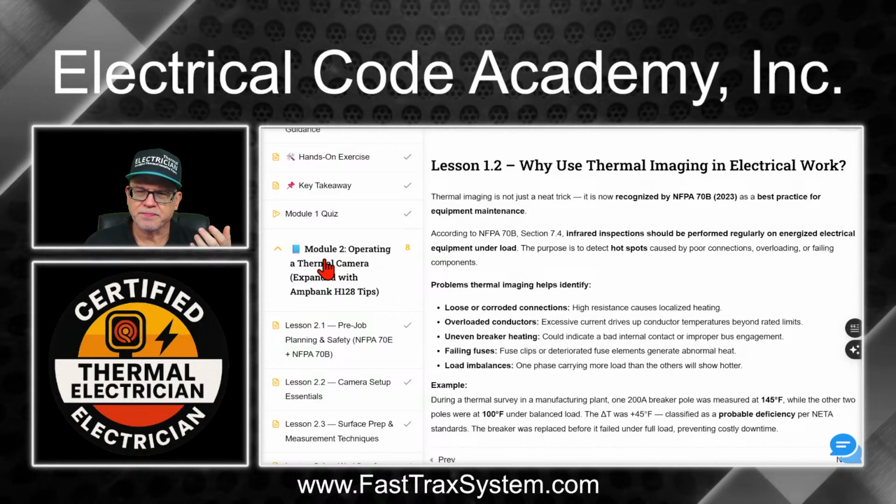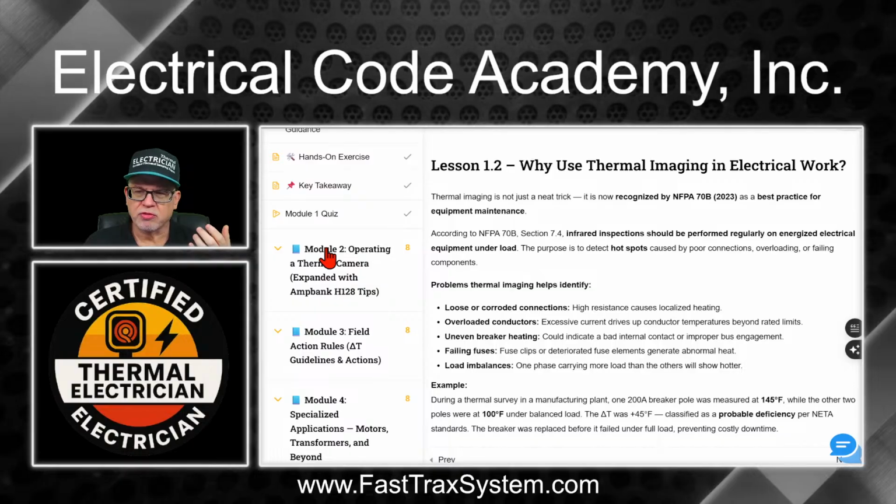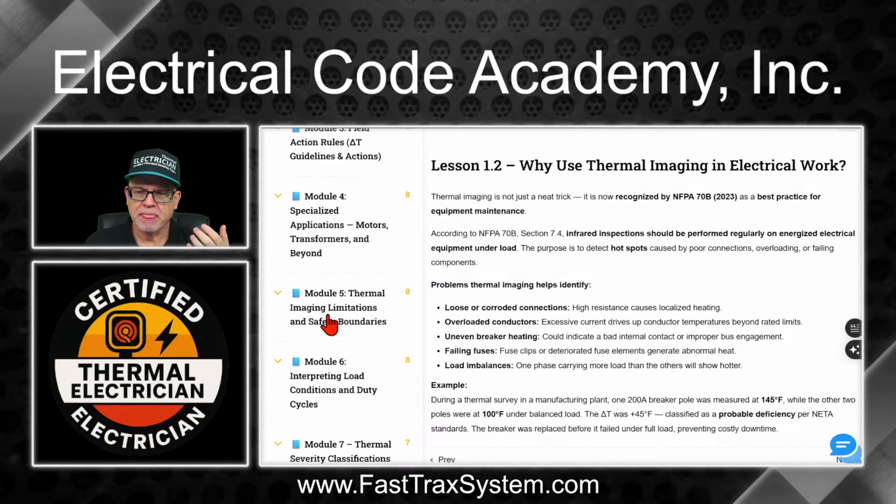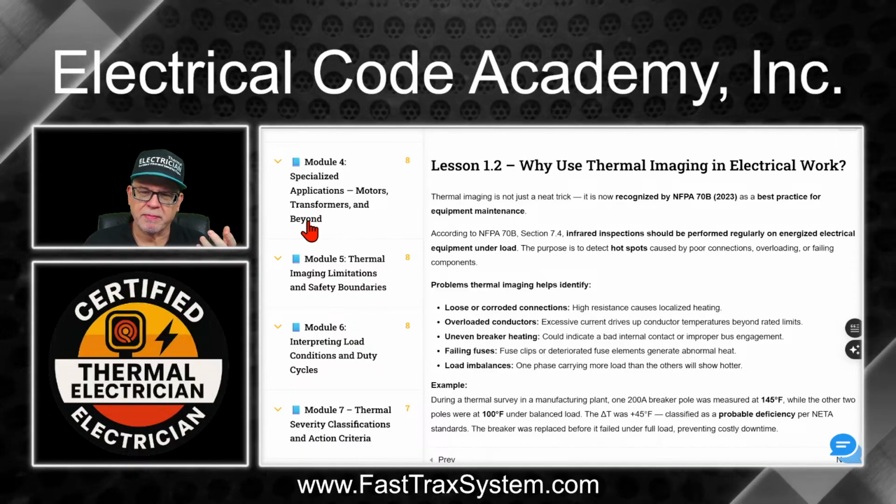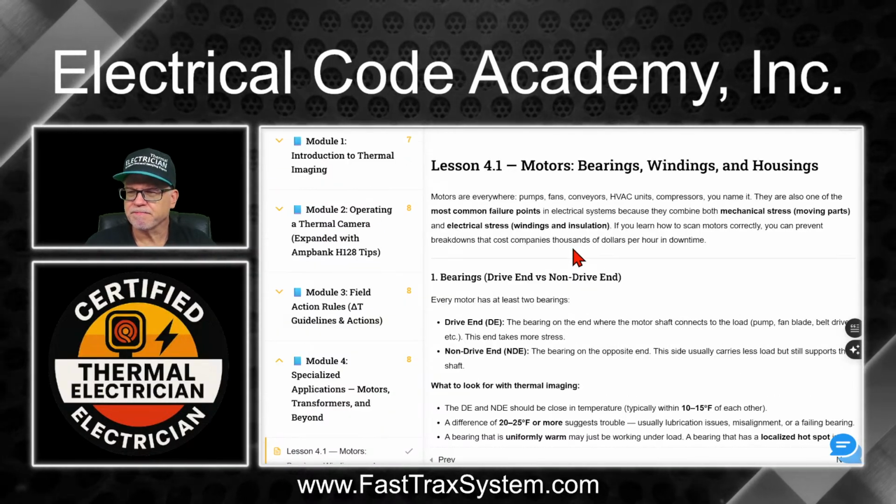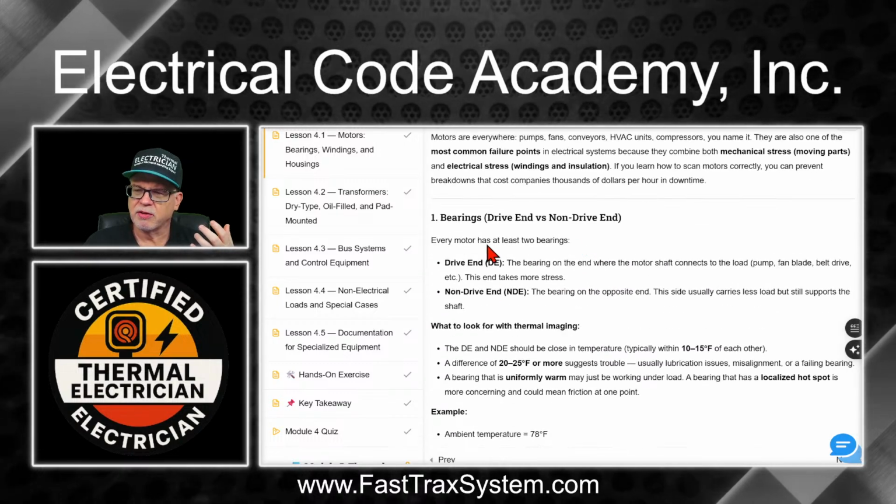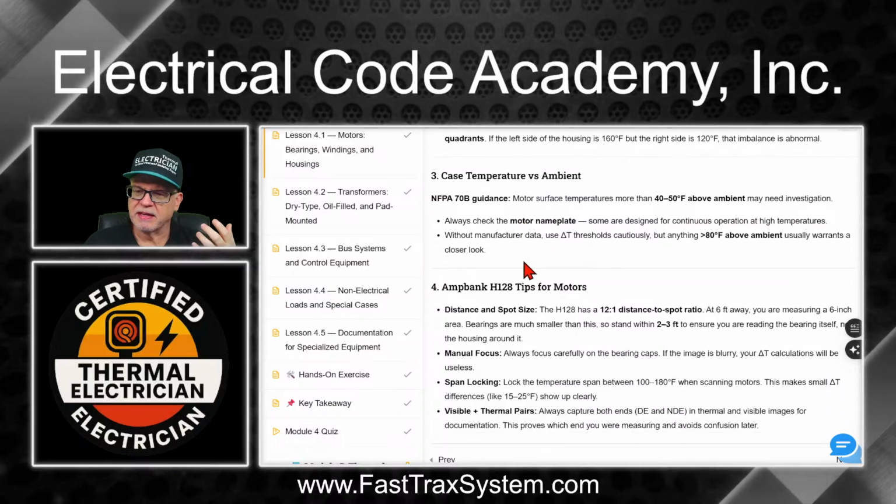And you go on down and you'll see there's other modules. There's module 2. As you can see over here, this is the module 2 for thermal imaging, right? And then you can go down, there's module 3, and you'll see all these lessons under that. Then there's module 4, okay? Applications, motors, transformers, and beyond. Okay, so I just give you a sample of that. So we'll go to 4.1. And here we start talking about things like the bearings and what to look for in thermal imaging, give you the definitions, some examples to look for, all those type of things.